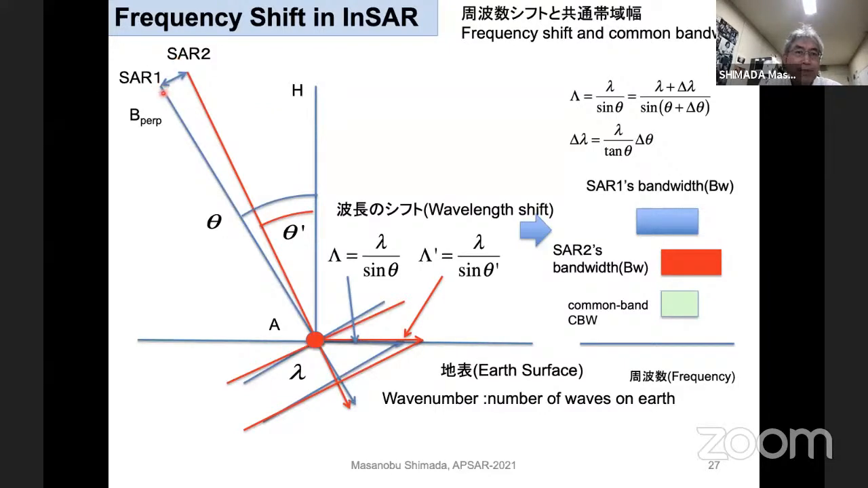Frequency shift is a theory where SAR 1 emits a signal, and on the surface we have a wave number, and another satellite, SAR 2, emits a signal to the same position with a different incidence angle, giving a different wave number. But SAR has a limited bandwidth. We can shift the wavelengths so that the same wave number can be prepared.